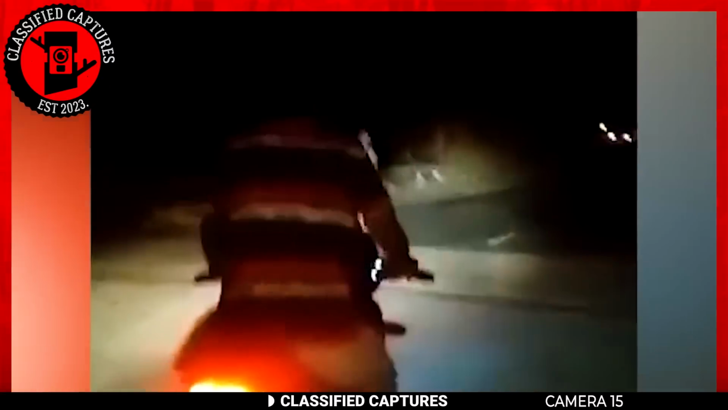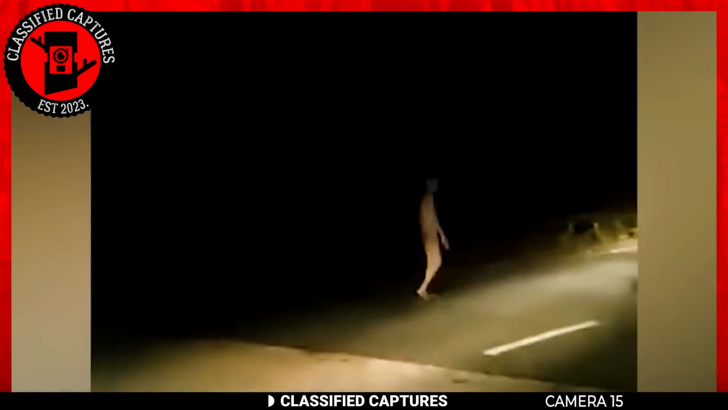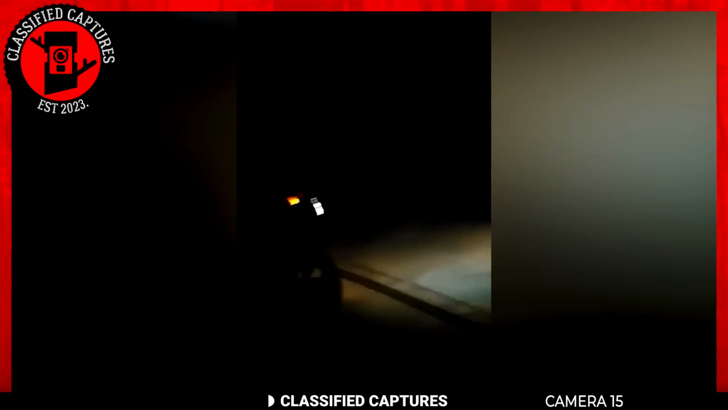With a pallid and ghostly complexion, the creature boasts elongated limbs standing at an estimated height of around 5'9" based on the filming distance. As the footage unfolds, a captivating detail emerges. The creature abruptly turns its head backwards, a behavior often associated with depictions of extraterrestrial beings in popular culture. These actions only deepen the intrigue surrounding its nature and origins.